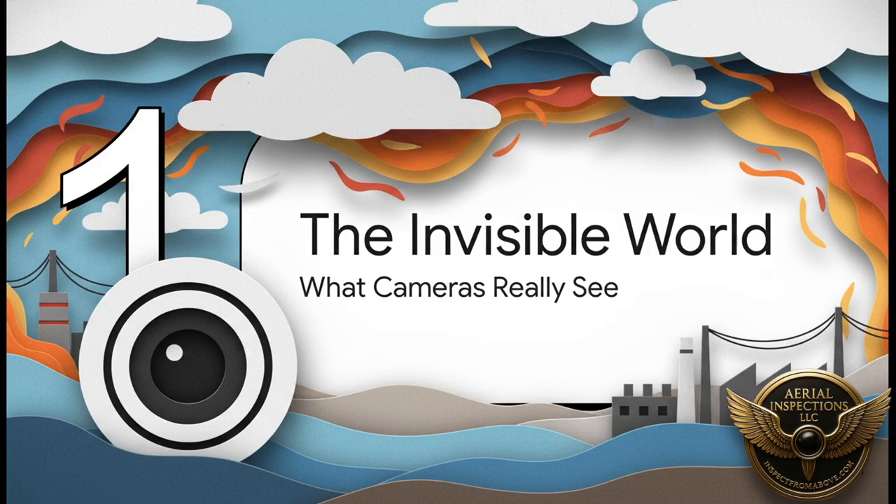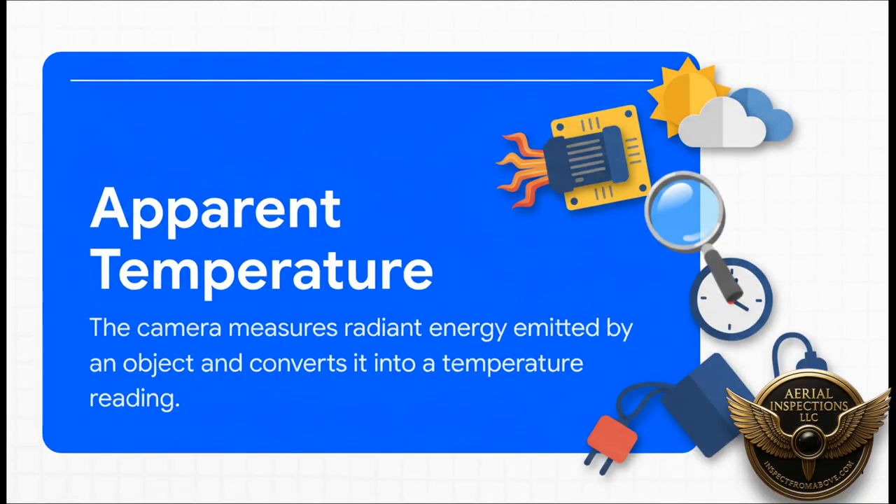Okay, so first things first. Before we can even talk about the rules, we've got to understand what the camera is actually looking at. And trust me, it's probably not what you think. So here's the key thing to wrap your head around. A thermal camera isn't really a thermometer.